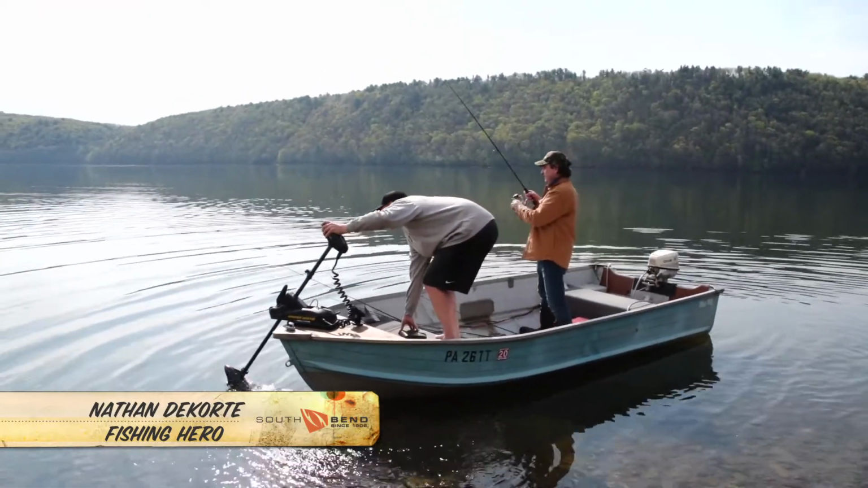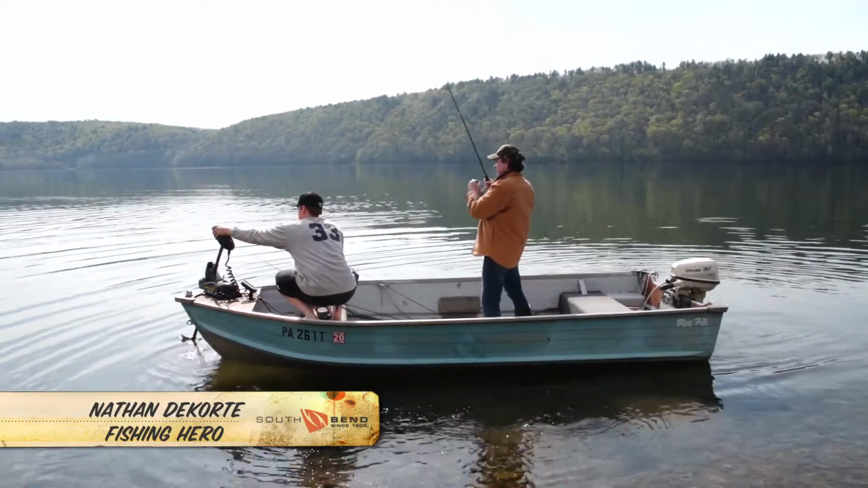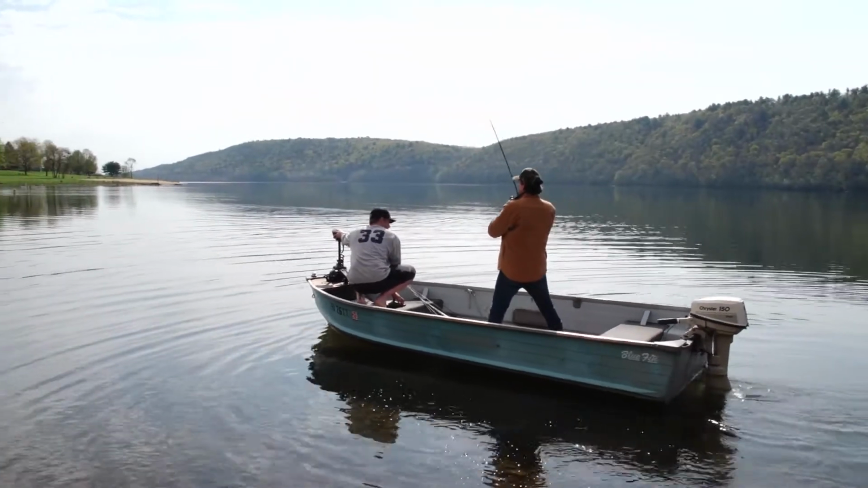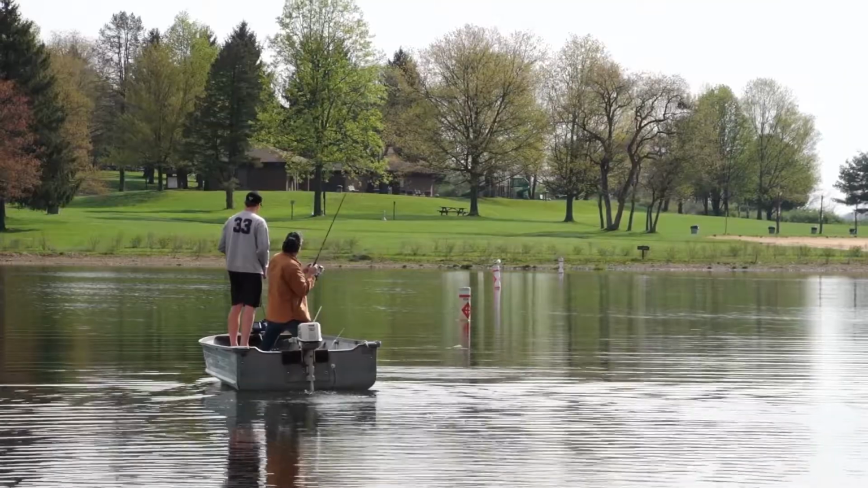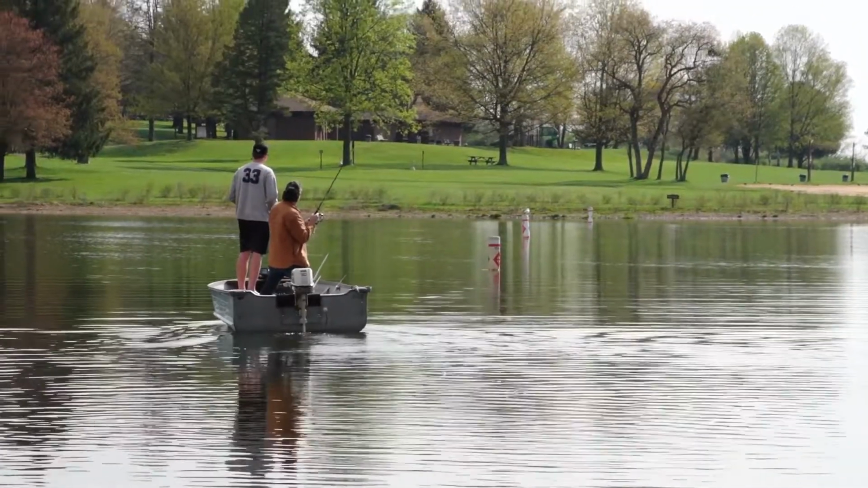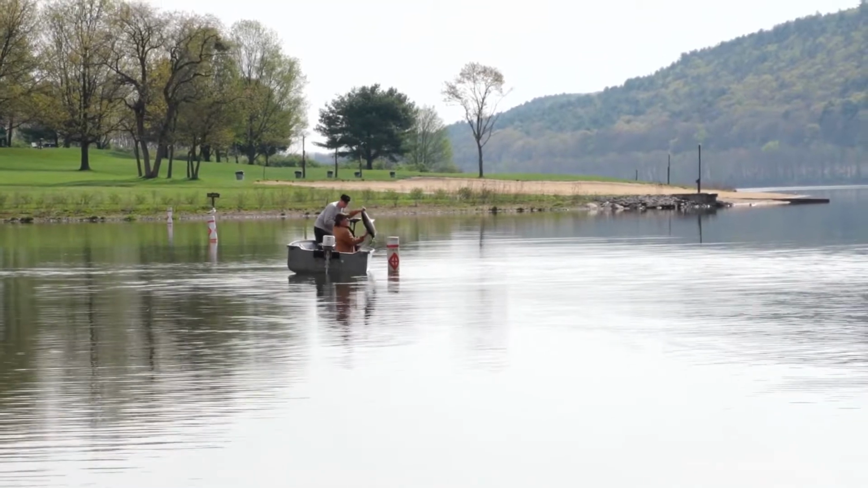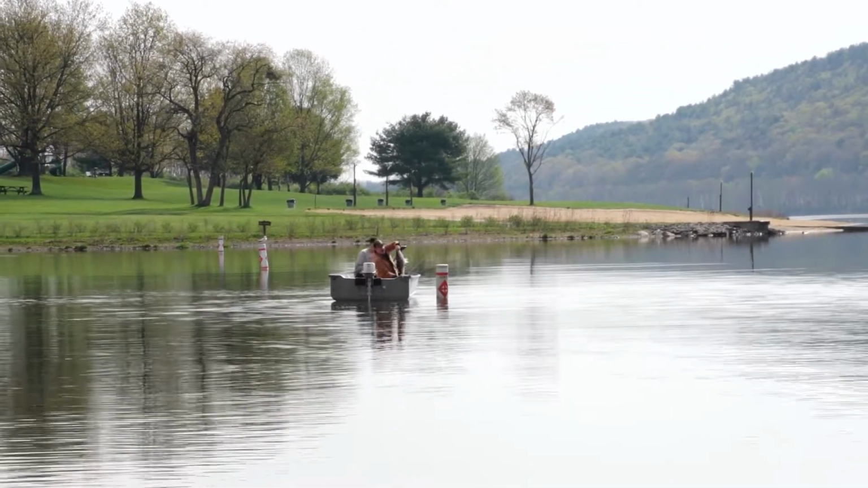Hopefully get him off it. He's shaking. Yep. That's a big striper. There you go. Oh yeah, nice. Look at that. Woo! Woo! Holy crap, that's huge.